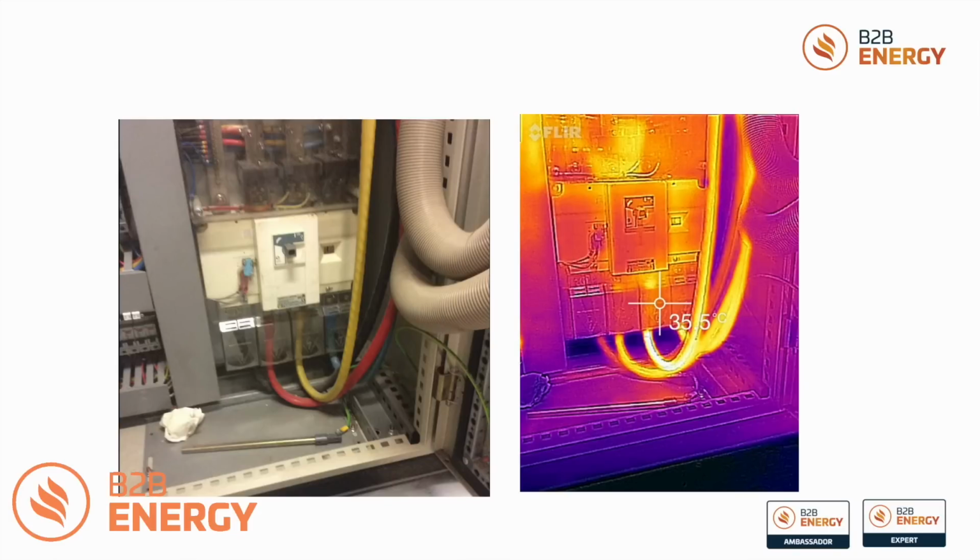So there might be a balancing issue, and we know that by balancing your building correctly regarding voltage, it will impact on the power, and we know that power equals kilowatts or watts, and the longer that is on for, if we apply time to kilowatts, that gives us kilowatt hours, which is what we're billed against. So quite key that we look to provide efficiencies here.